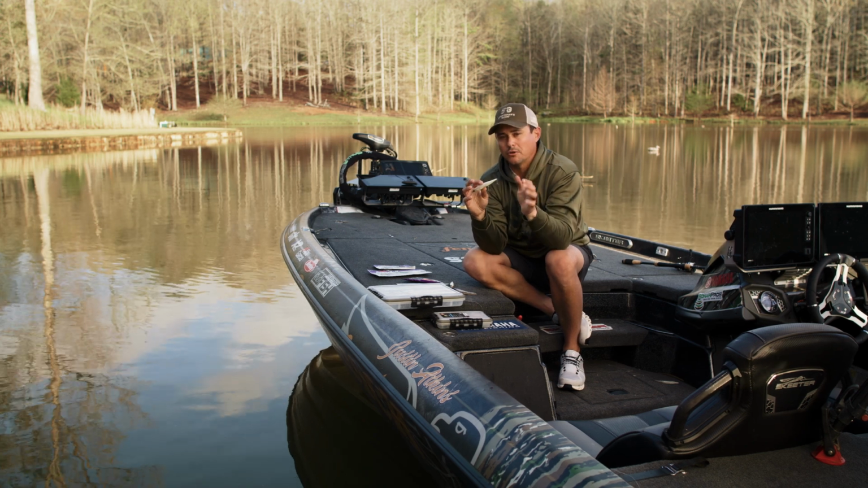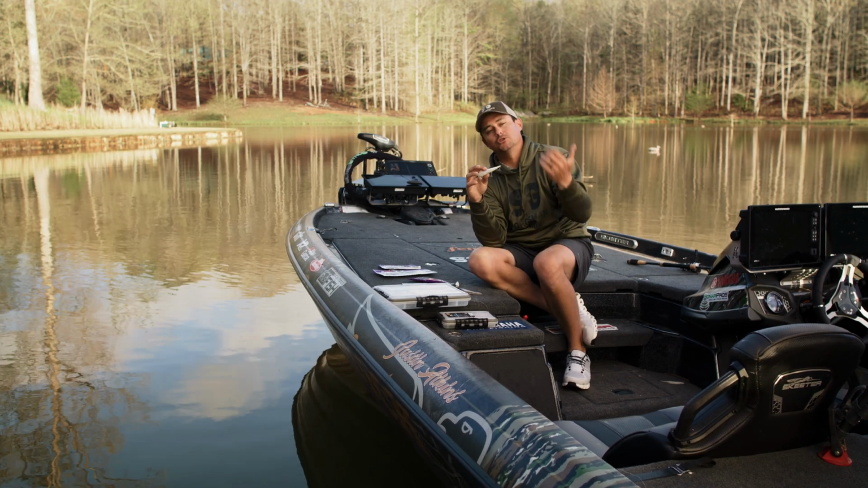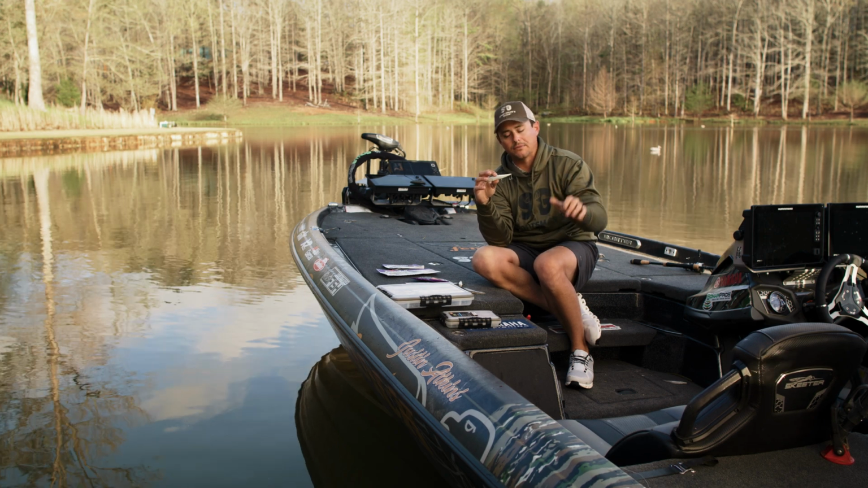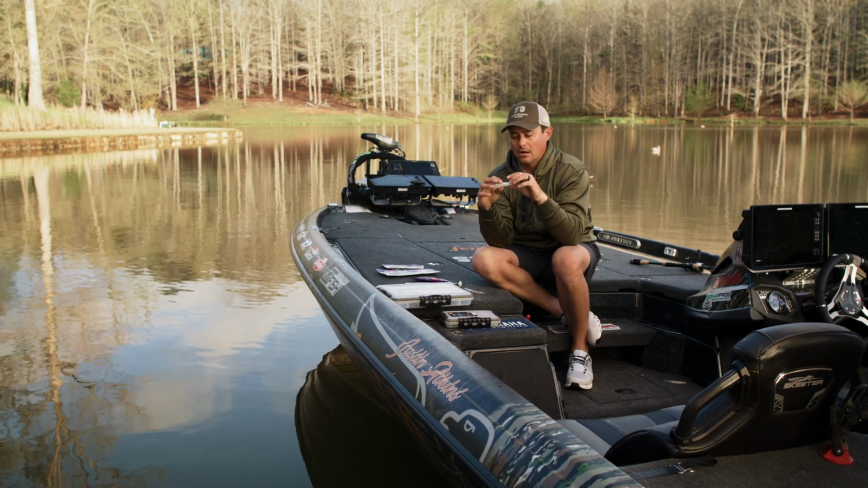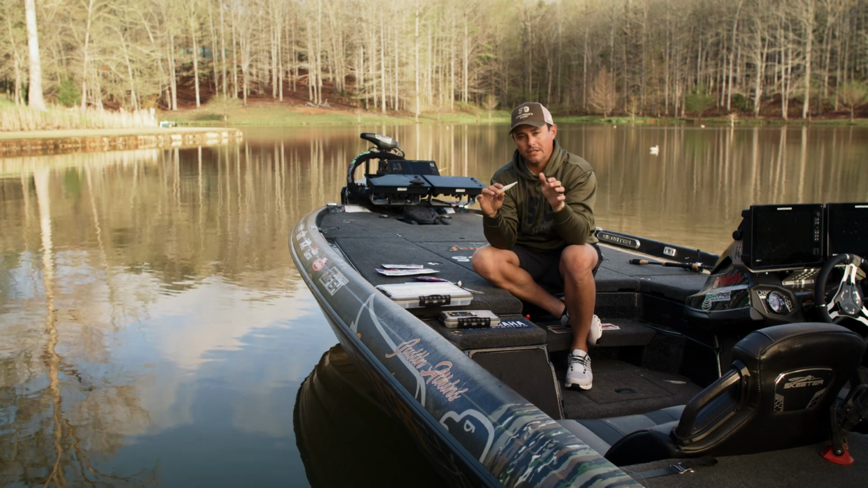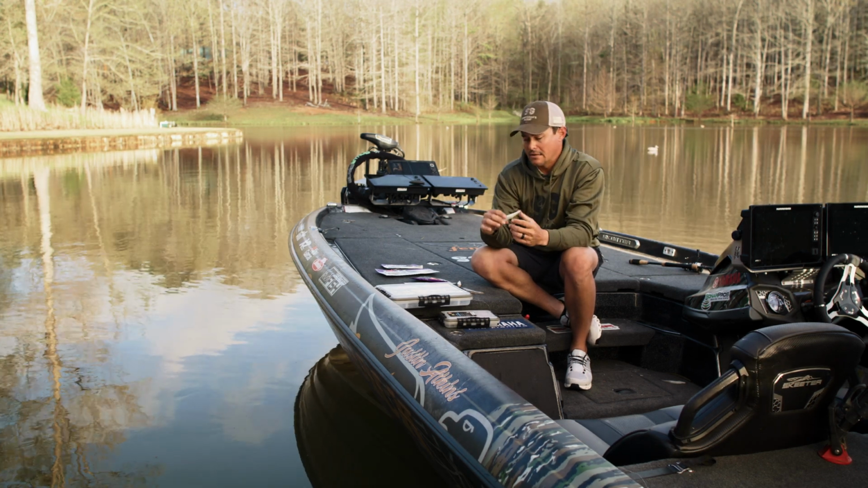If I had to pick one bait to only use with forward-facing sonar, it's going to be a jerkbait, because you can work it faster, you can work it slow. I personally like to just work it when it's a slow, hard bite, something that I'm really having to make these fish commit to. But you can use it in any scenario as long as you can get it to the depth where the fish are going to see it.